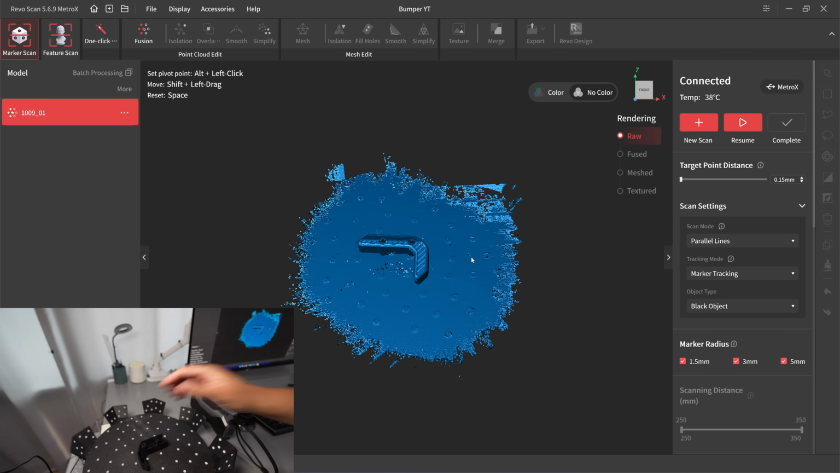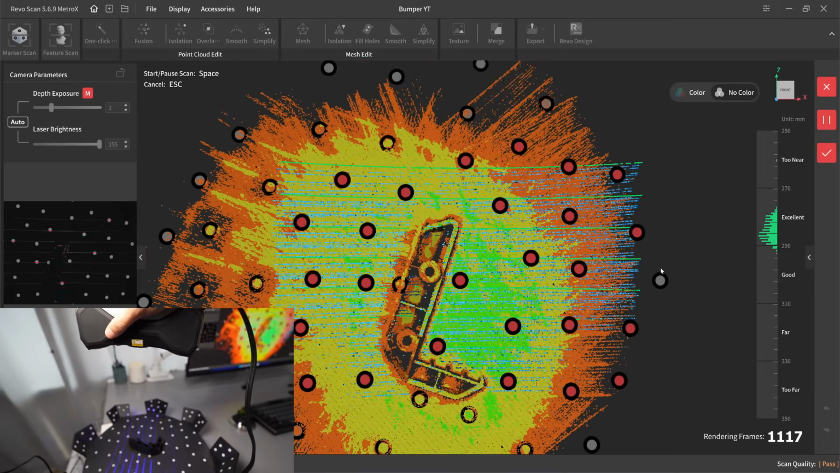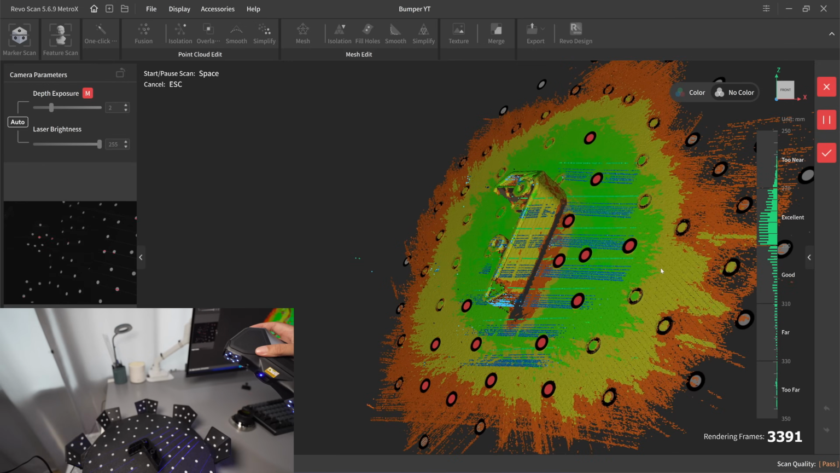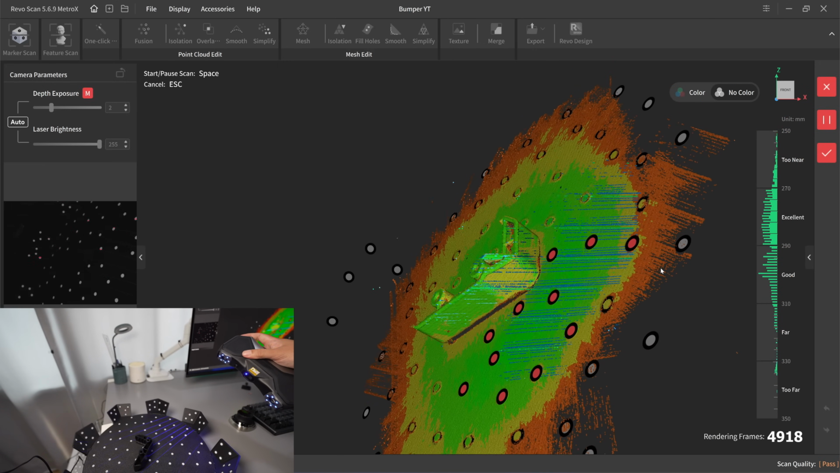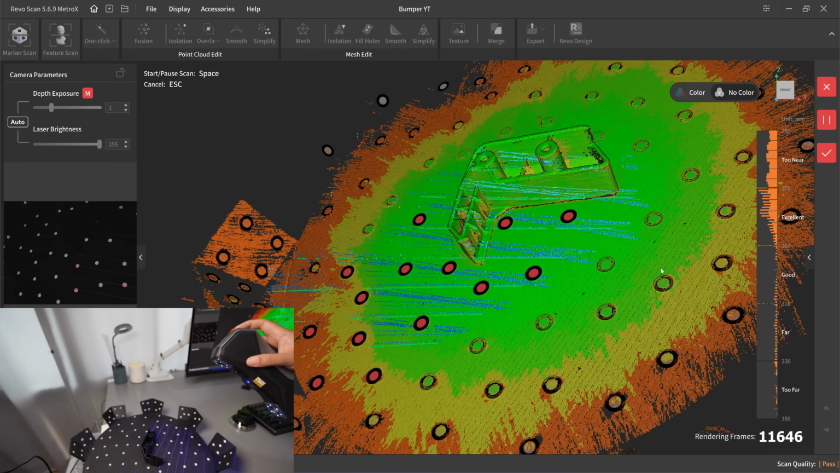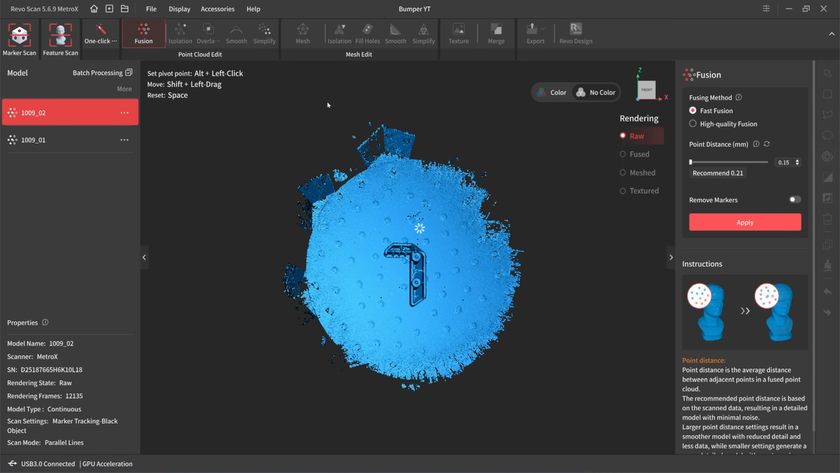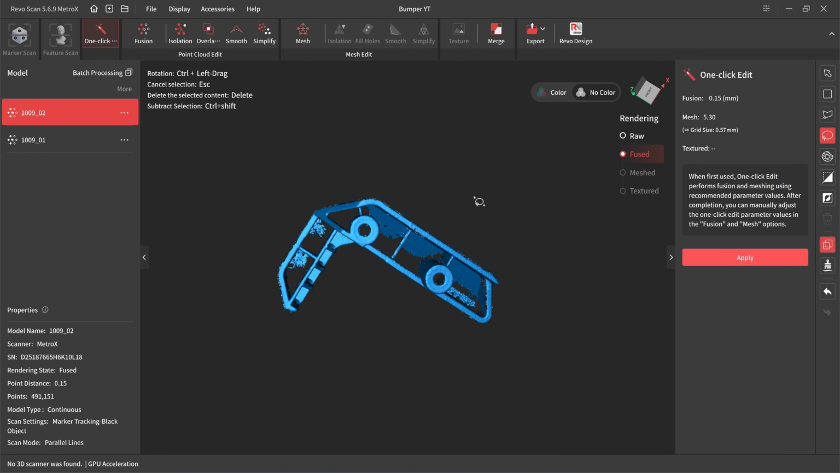I'll flip it over here. Some part of the sidewall won't turn to green color. Okay, next I'm going to fuse it one by one. High quality 0.15. Okay, here's the first scan. Okay, this should be good enough for merging.